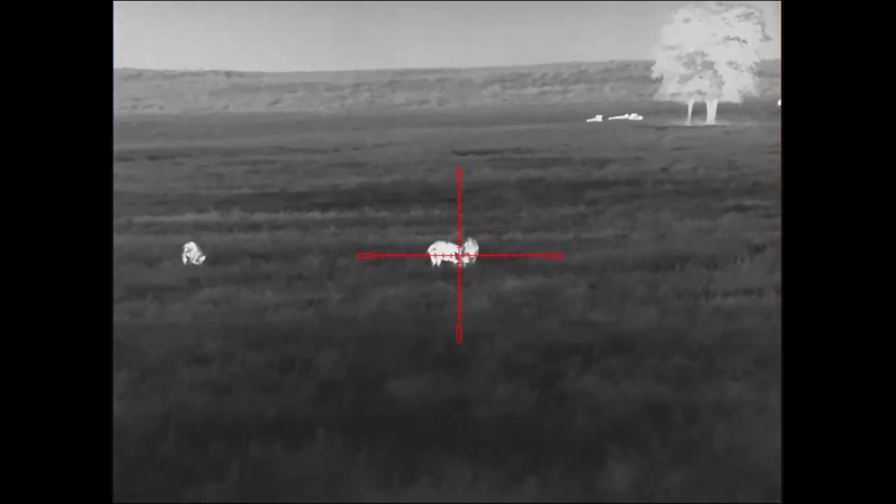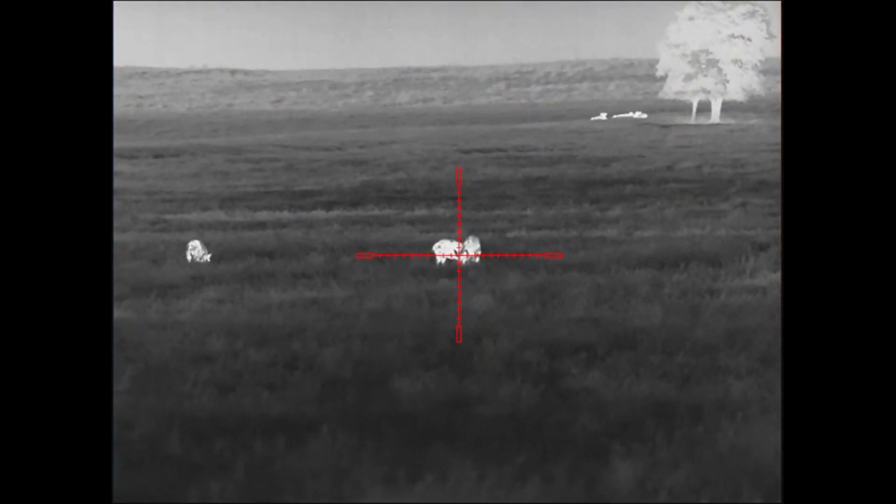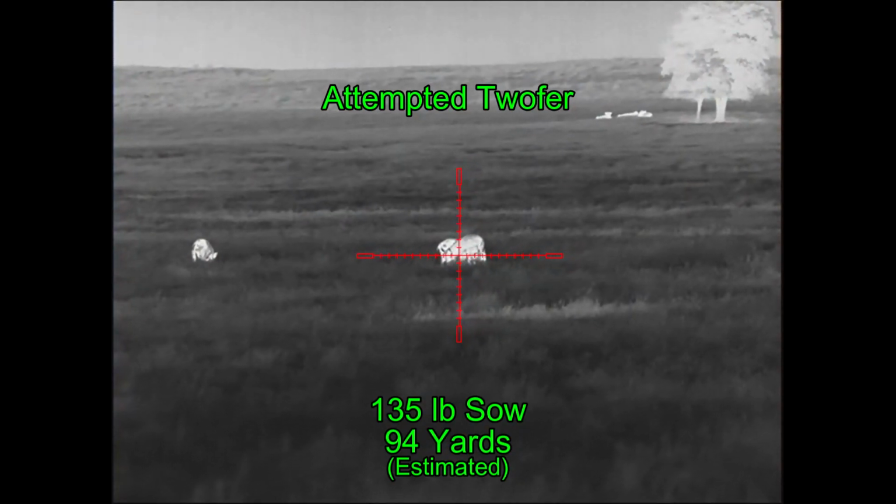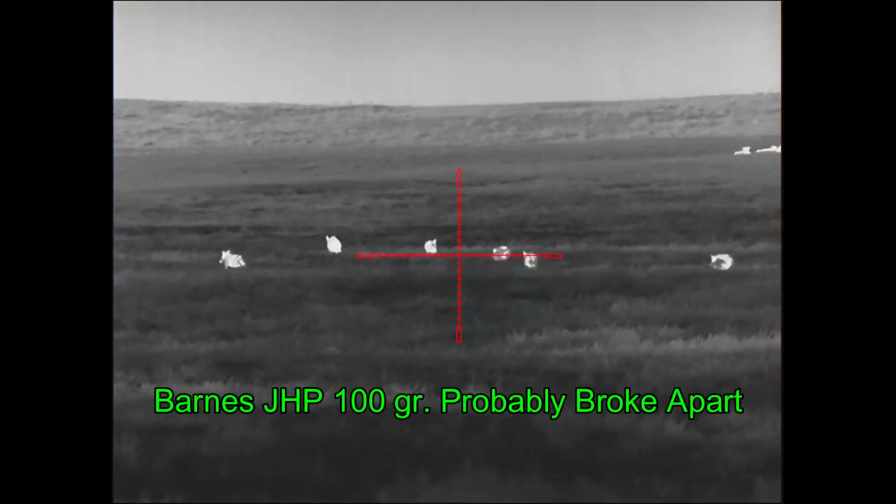Now he's waited out that pair, and they are crossing heads. So Ben's going to attempt a twofer, and he's going to take a sow, 135-pound sow, at about 94 yards. She takes off running, she makes it about 30 yards.